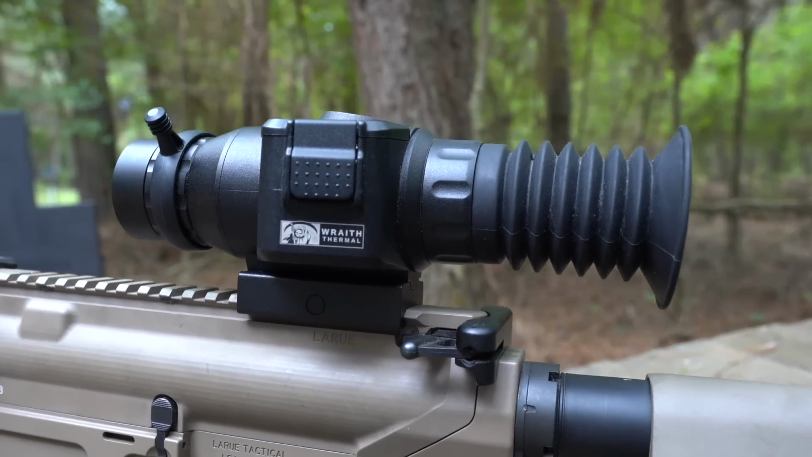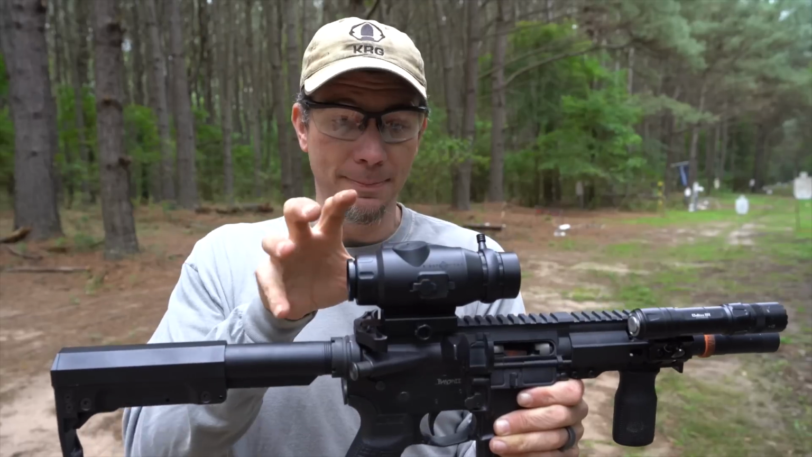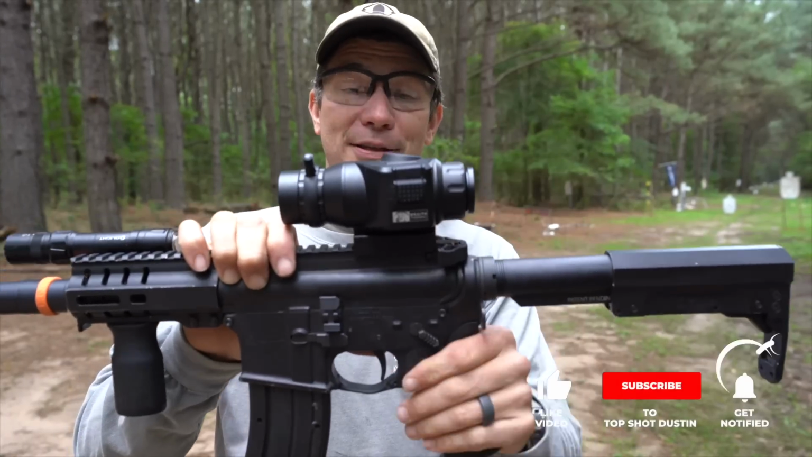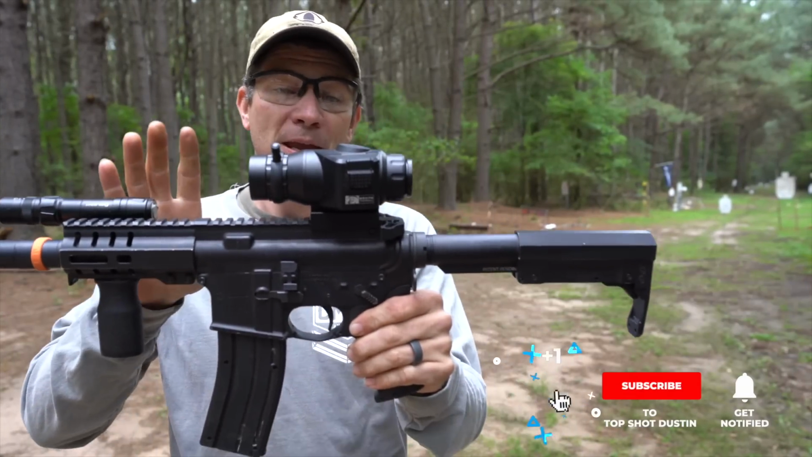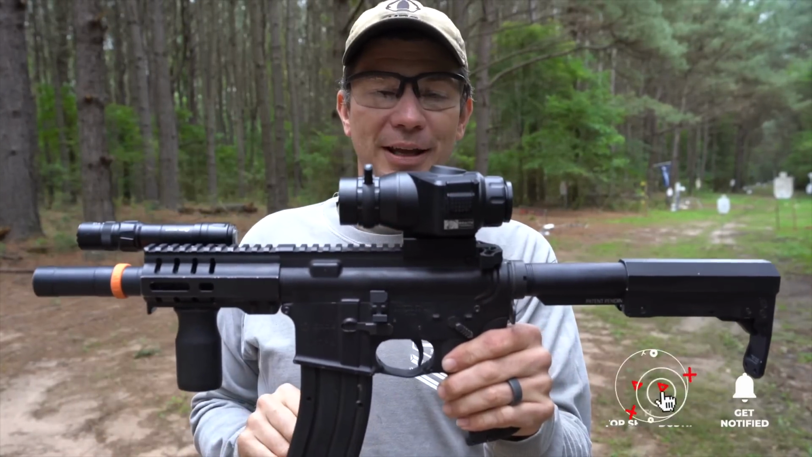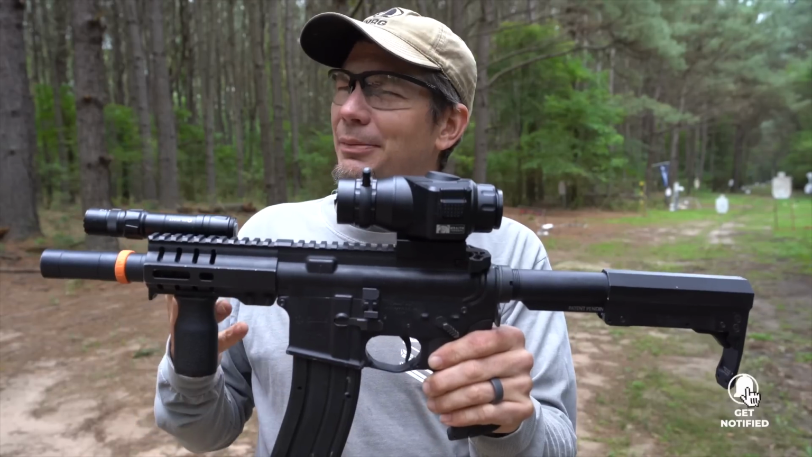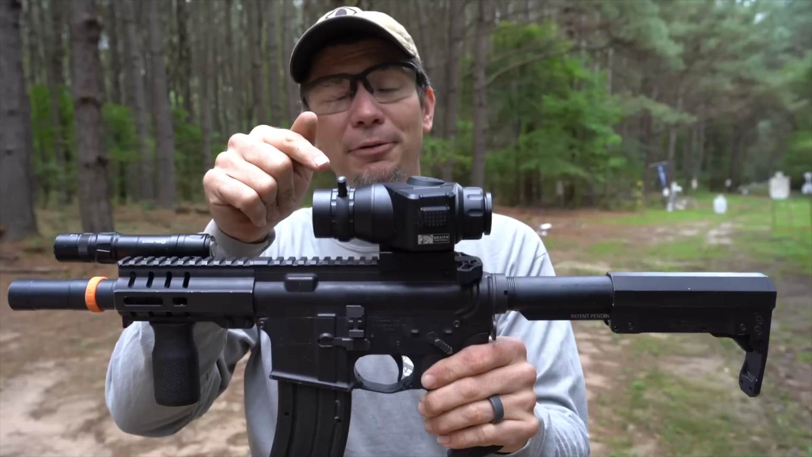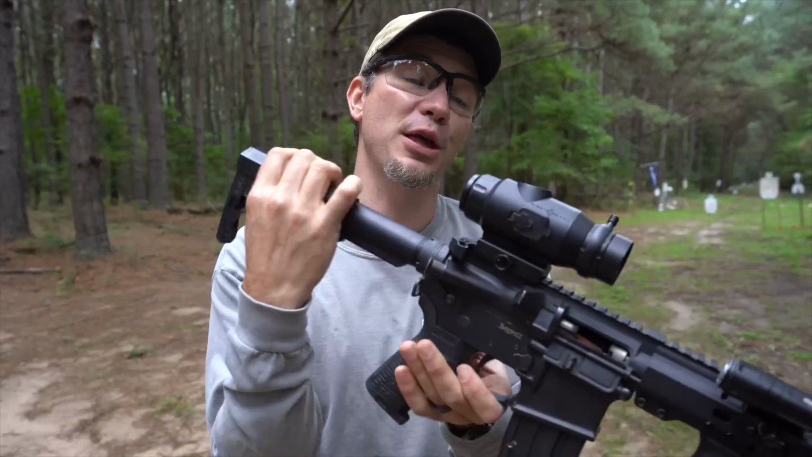Now I've had their Sightmark Wraith 4K Mini, which is the exact same size as this, but this is one of the smallest thermals that I've been able to test. We'll put it side by side with a Pulsar later, which is kind of cheating because the Pulsar is easily 3 times the price, but the Sightmark Wraith is supposed to retail under $2,000. You'll see as we shoot some steel down there, you can see pretty well with it.